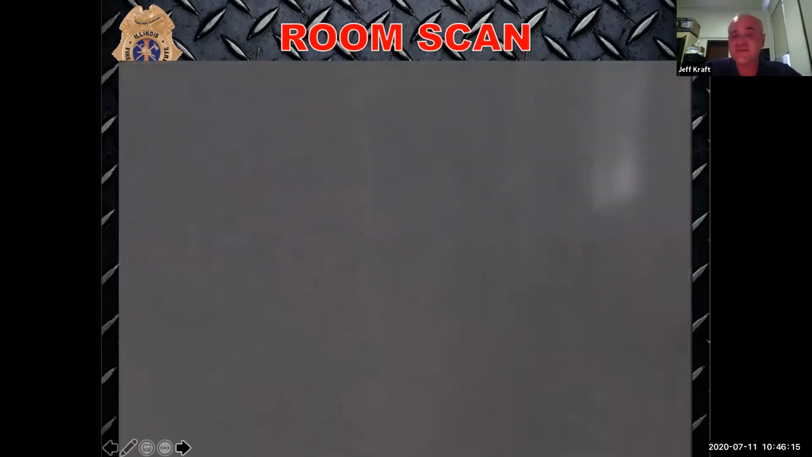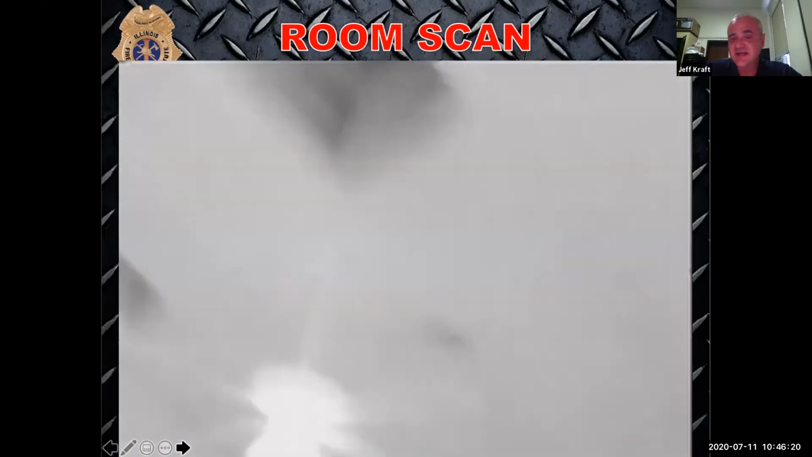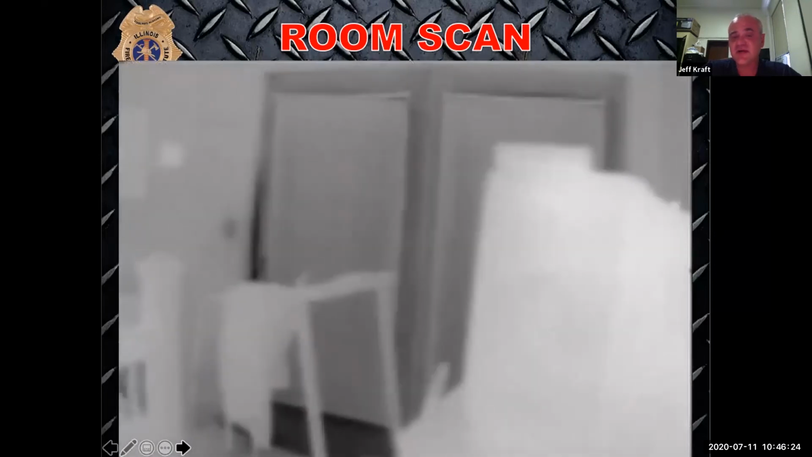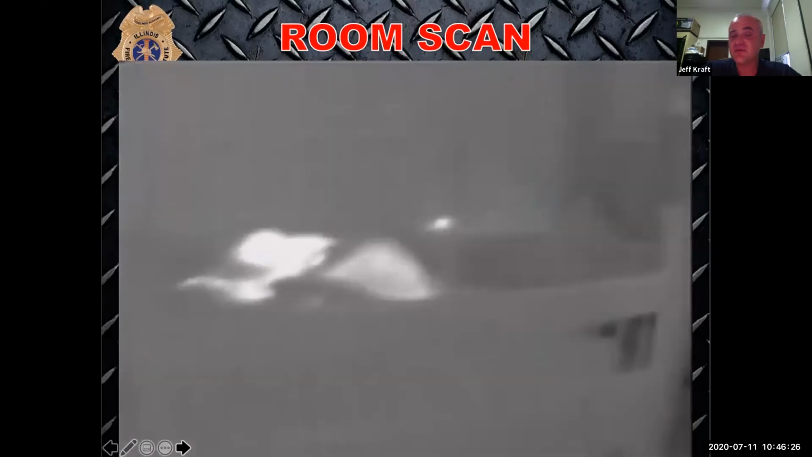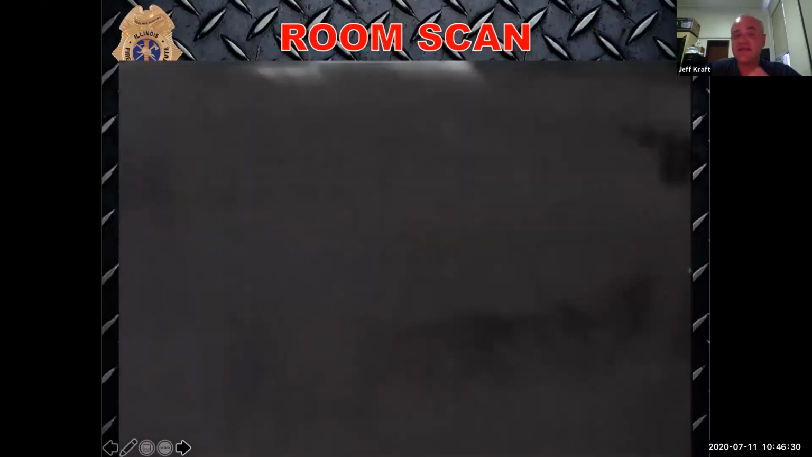Here's an officer scanning a room. You see the officer scanning high, getting an idea of the layout at ceiling level, what the temperatures are. Now the officer is scanning the middle of the room, and you can see someone at the 6 foot level and a heat signature somewhere.